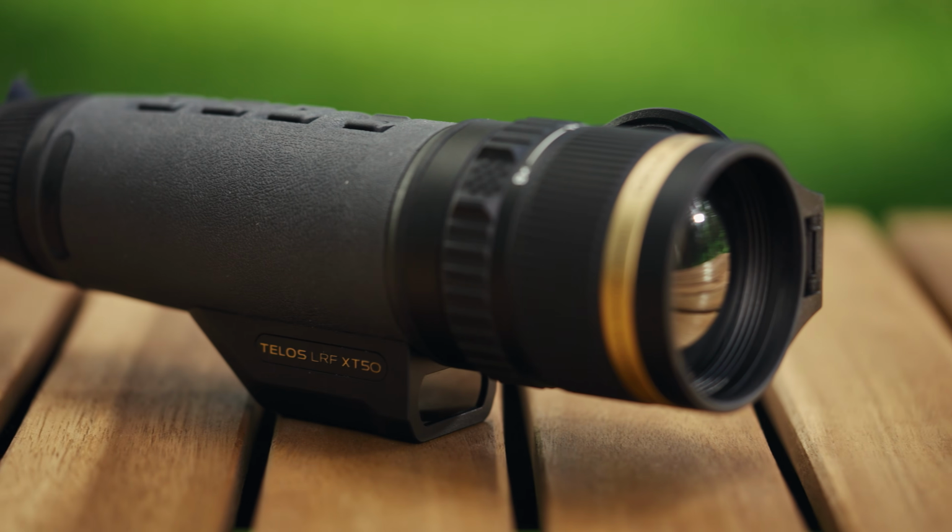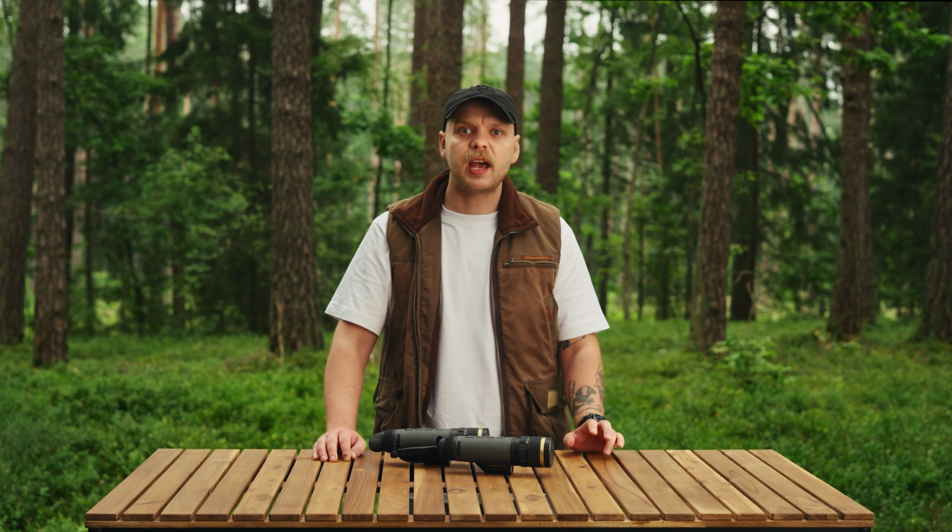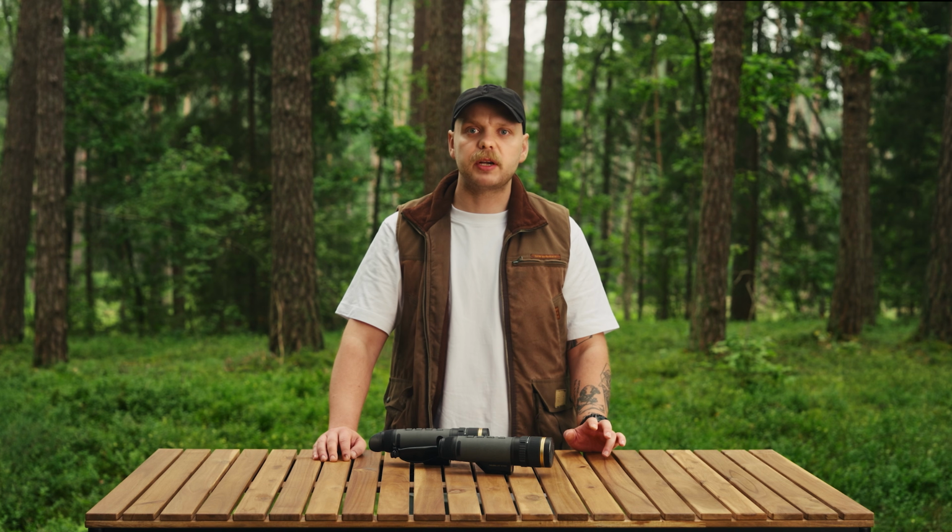This is the new Pulsar Telos LRF XT50, the new top of the Telos line. I've had it out on a few hunts over the last while, so this is a real review and not a first look. I'll go through what's changed from the previous Telos, how the image and the rangefinder actually perform, where it does well, where it doesn't, and if you're deciding whether it's worth the money, that last part matters as much as the spec sheet. So I'll be straight with you on both.